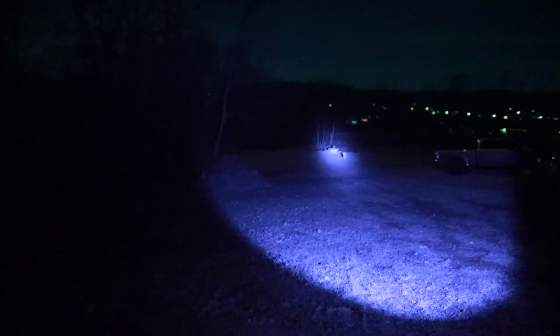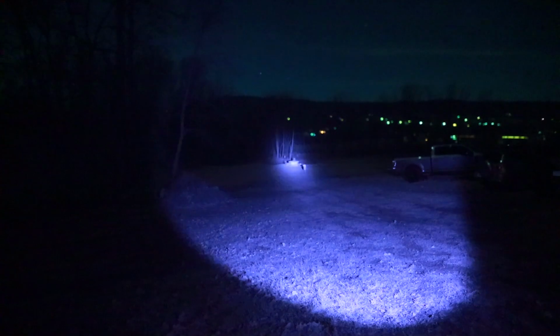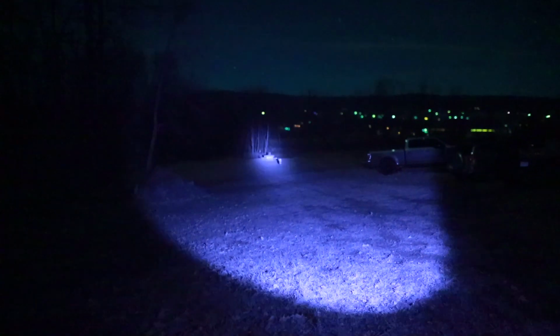Down here at 50, you can see it's just a blinding amount of infrared. That's 100, and all the way out to 200, I can clearly see if there was a fox or something out there, I would be able to tell. I'd see eyes, I'd be able to see movement and things like that.